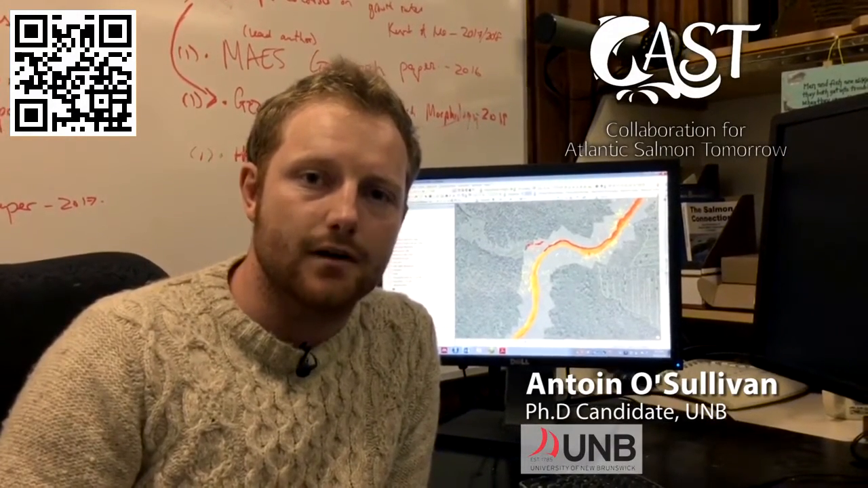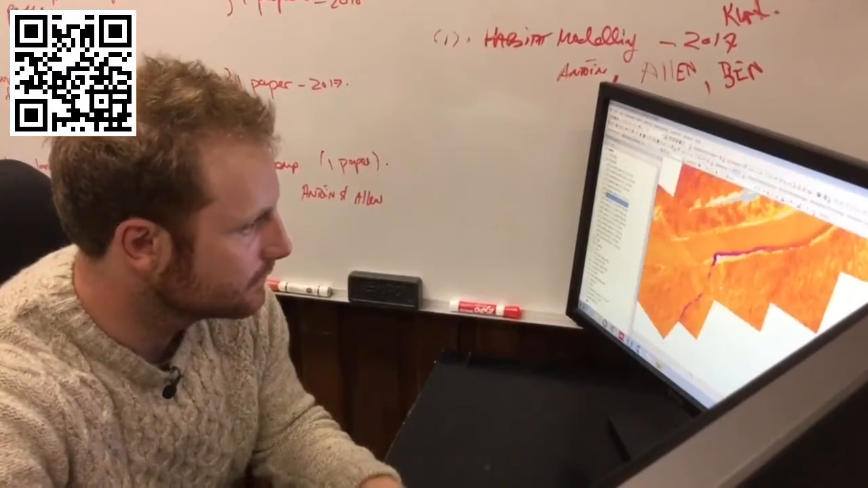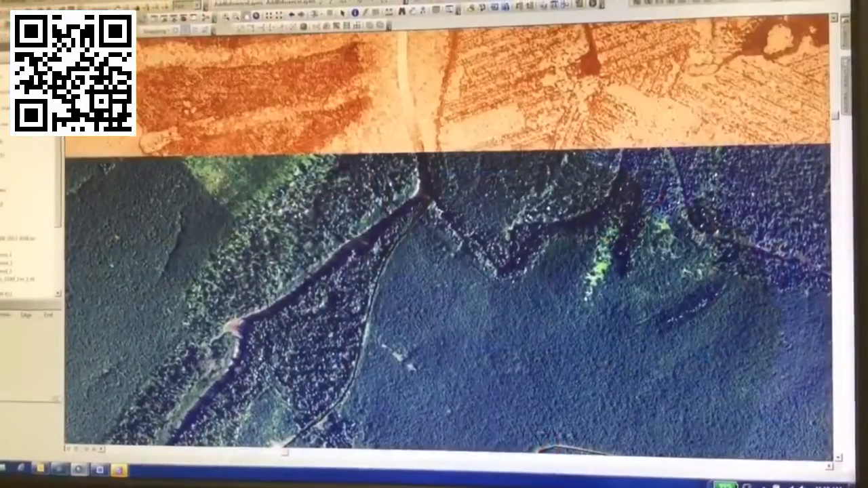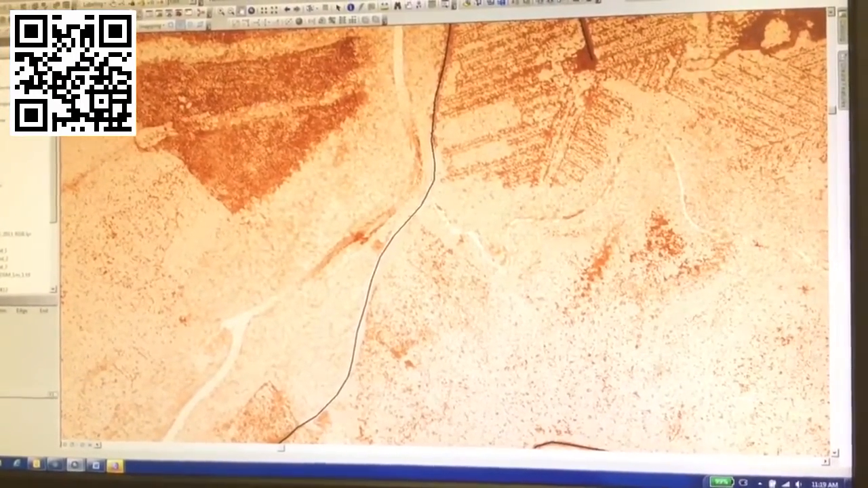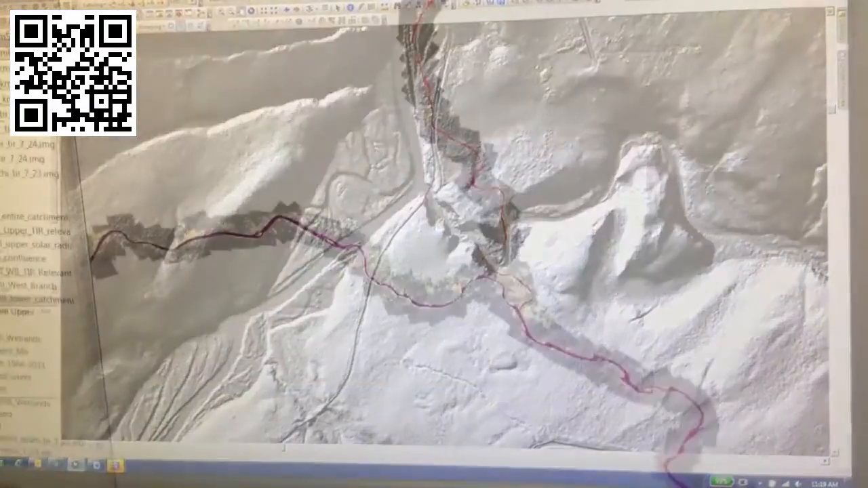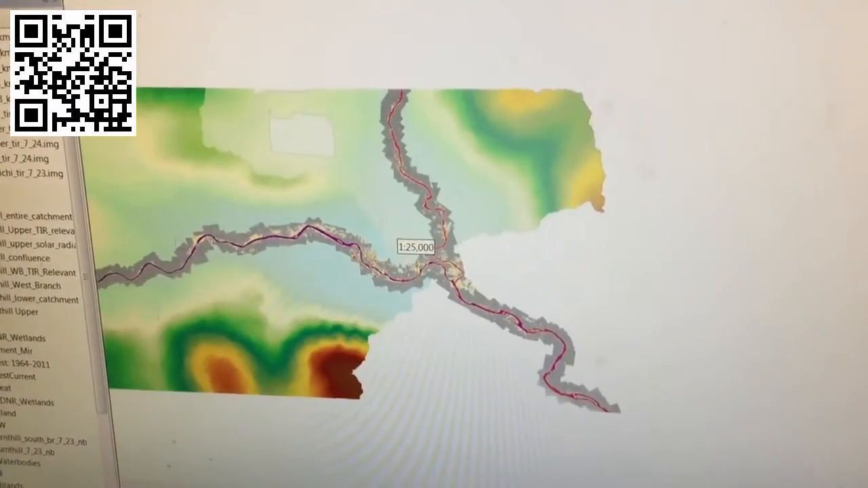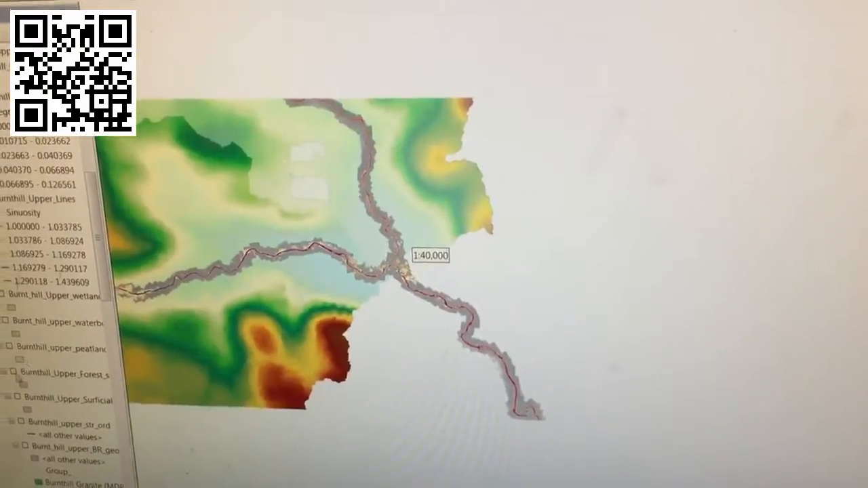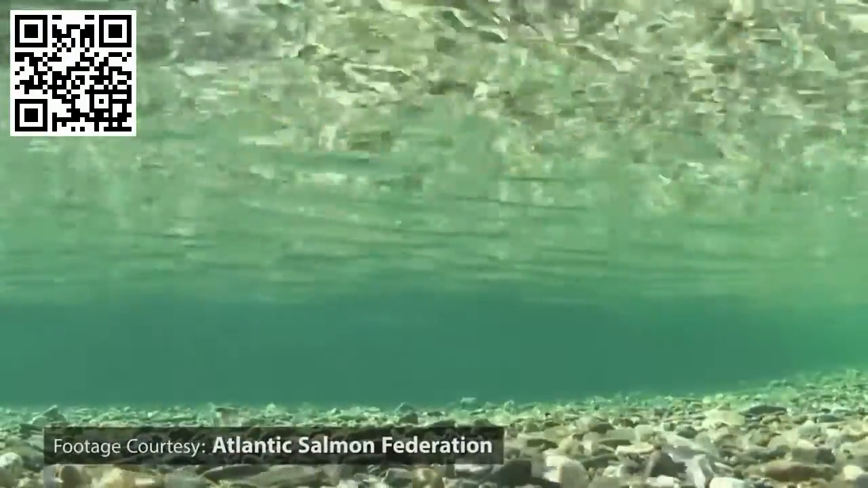My name is Antonio Sullivan. I'm a PhD candidate at University of New Brunswick in Fredericton, and I'm looking at river temperature. So what we're trying to do is link landscape variables to river temperature and how they influence river temperature. So we're going to be using thermal infrared imagery for the entire watershed. And what we're going to do is couple that with remotely sensed data and other data, so things like digital elevation models, geological maps, superficial geology maps, and we're going to construct things like solar radiation exposure maps. And what we're going to do is try to link these landscape variables to the occurrence of cold water in the watershed.